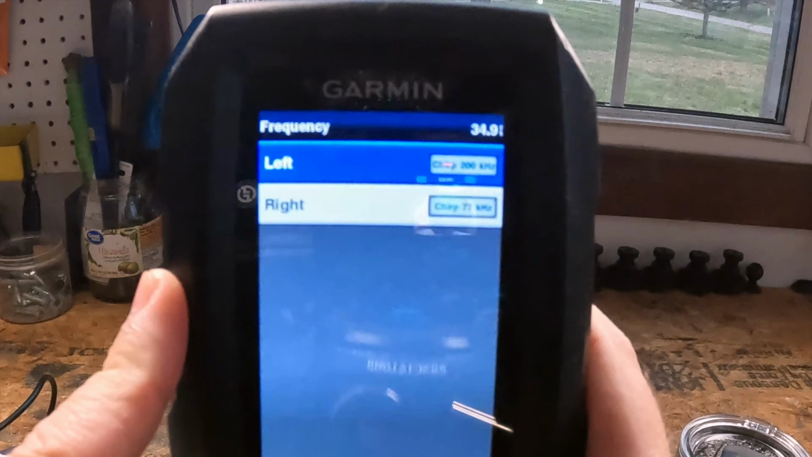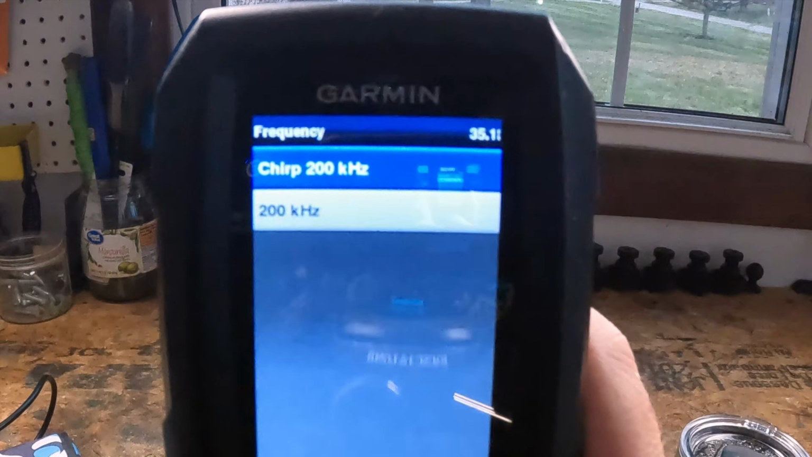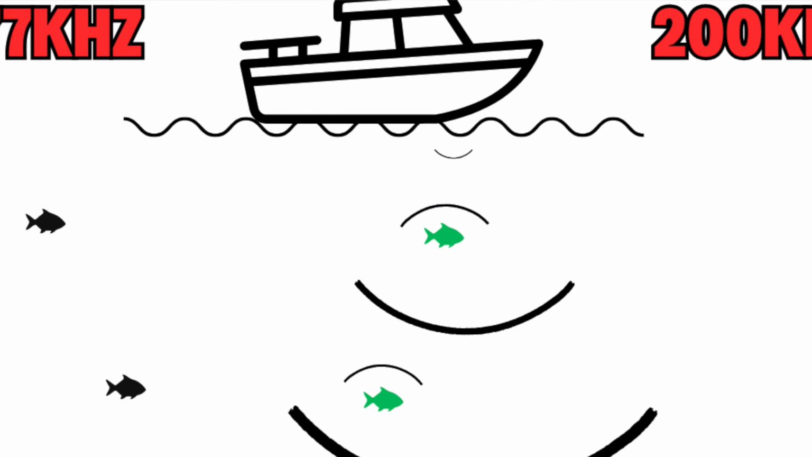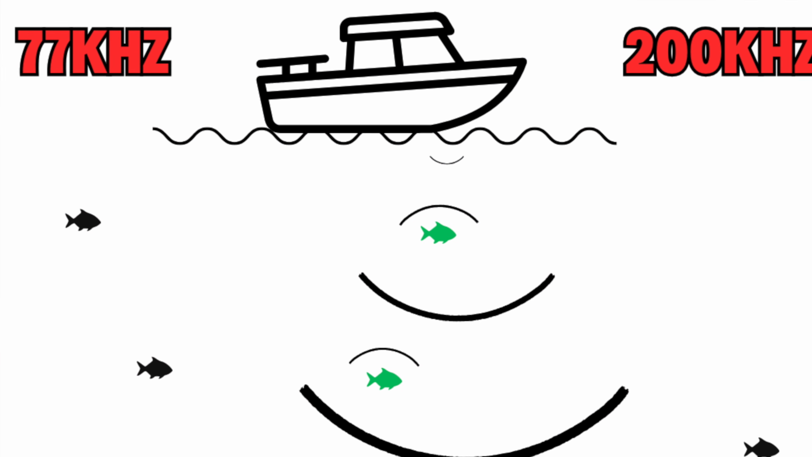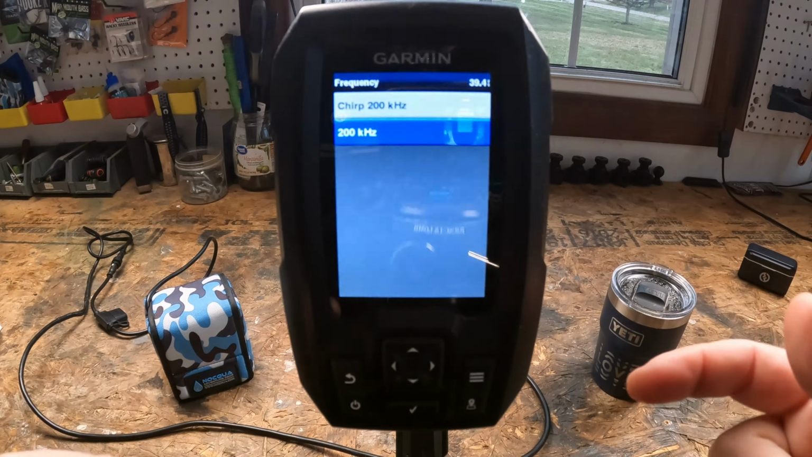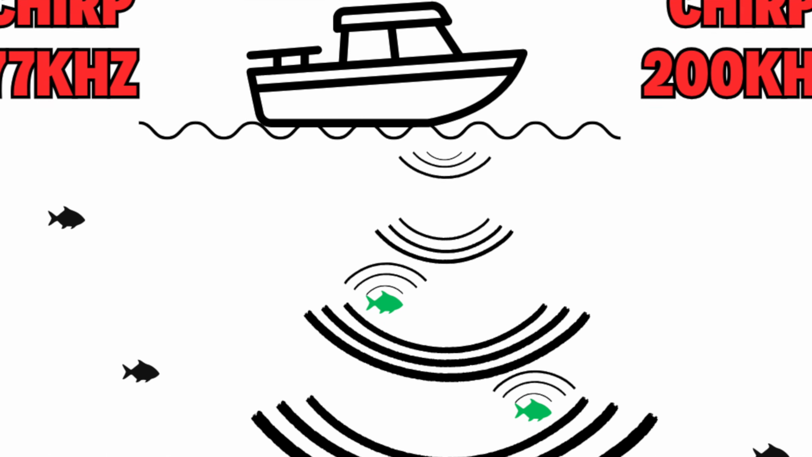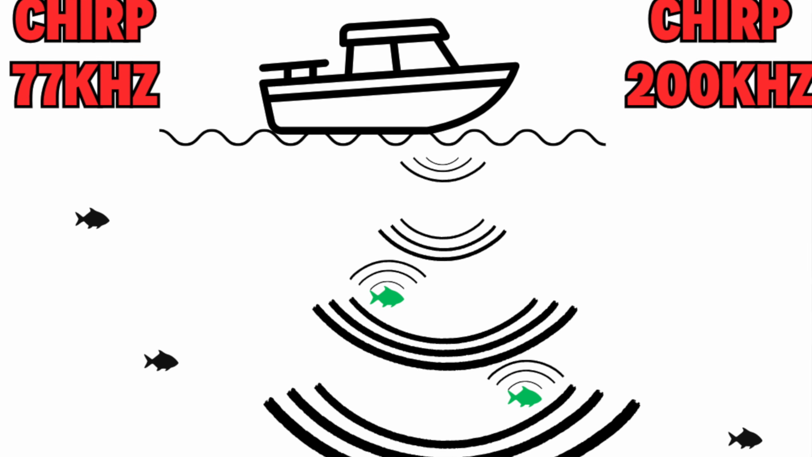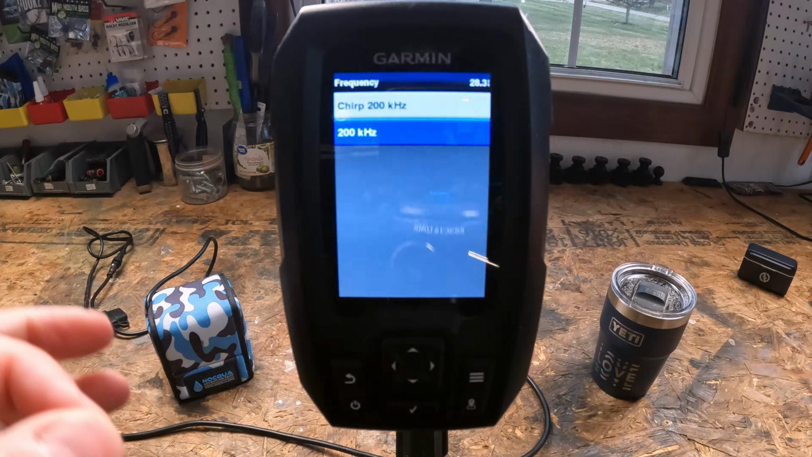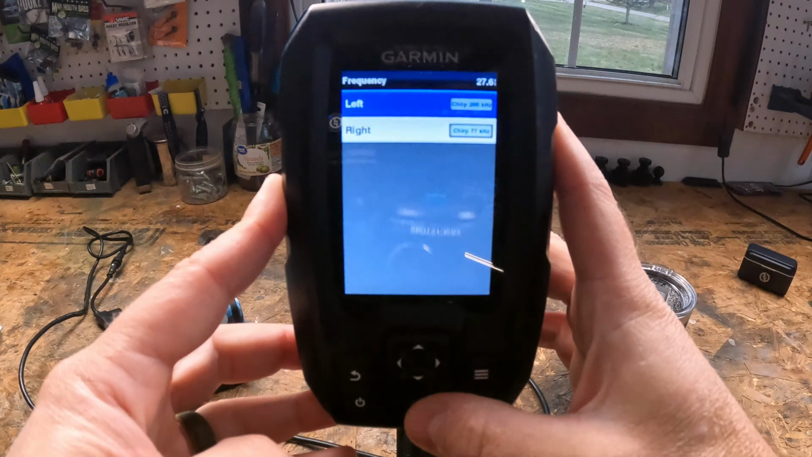Go ahead and select left. It's going to give you the option between 200 kilohertz and CHIRP 200 kilohertz. And of course, you're wondering what the difference is. The biggest difference is that the 200 kilohertz, the non-CHIRP, fires one frequency down, and then it hits whatever it hits and returns, and that's what paints that picture on your screen. CHIRP, however, fires a sweep of frequencies at once. So when those multiple returns come back, you're going to have better target separation, crunchier detail, and fish arches that stand out more. So use CHIRP 200 kilohertz whenever you want clarity and separation.